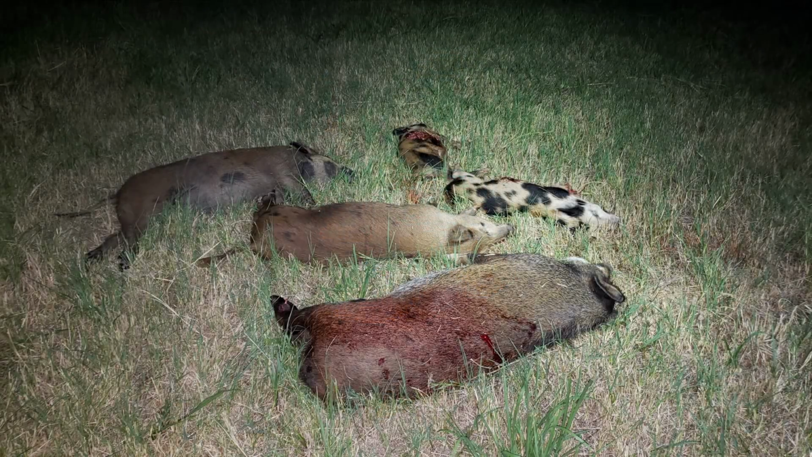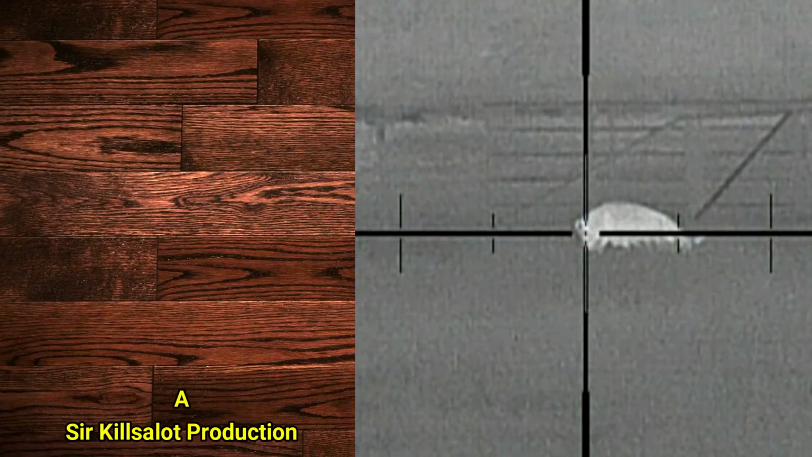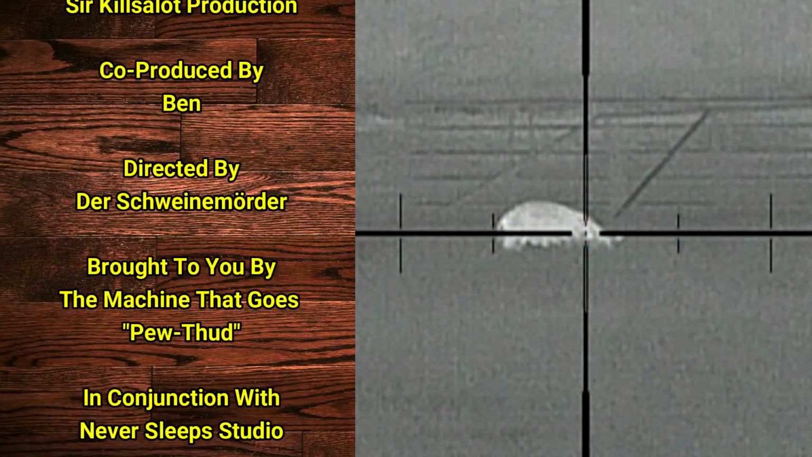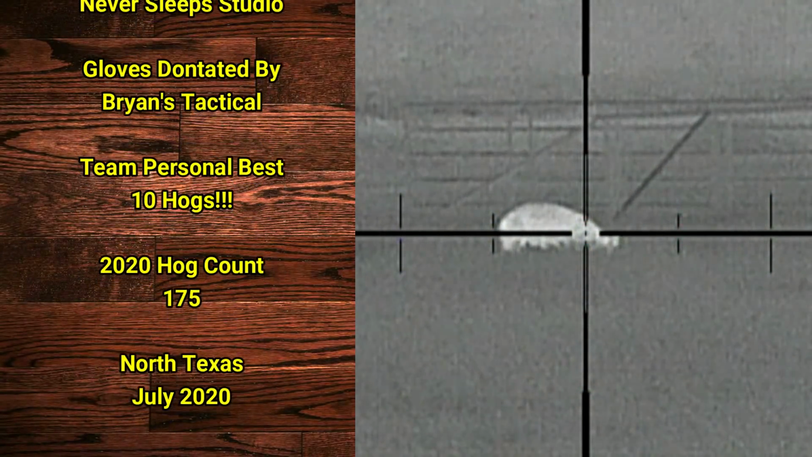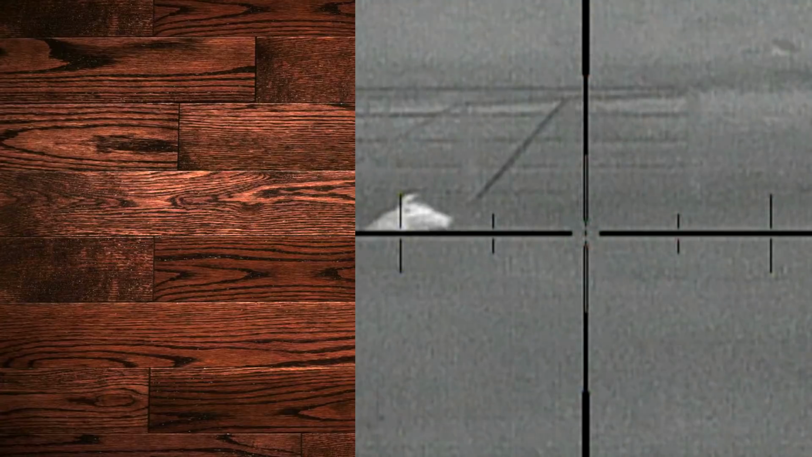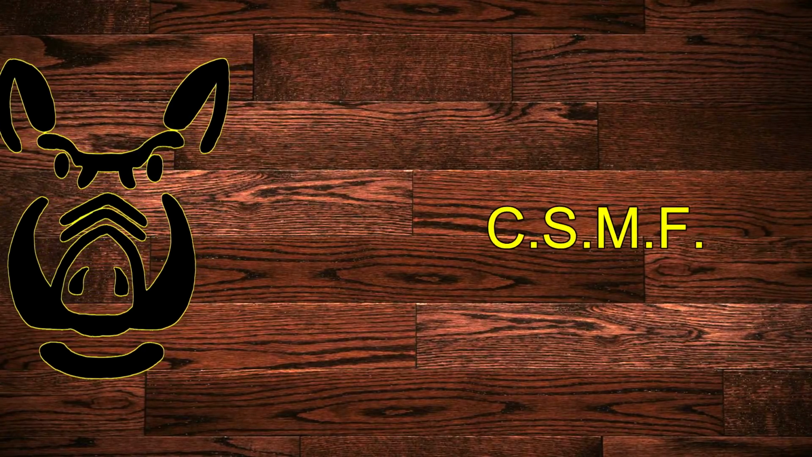We checked on some additional properties, but it looked like it was just going to be 10 for the night. Carpe sus, my friends.